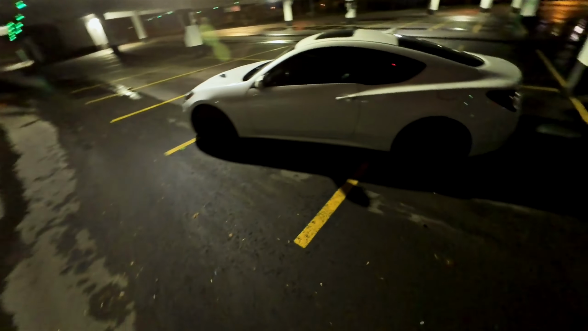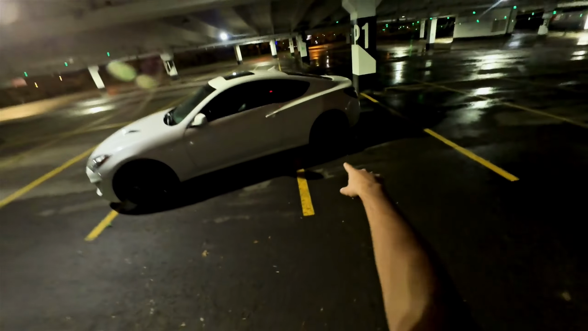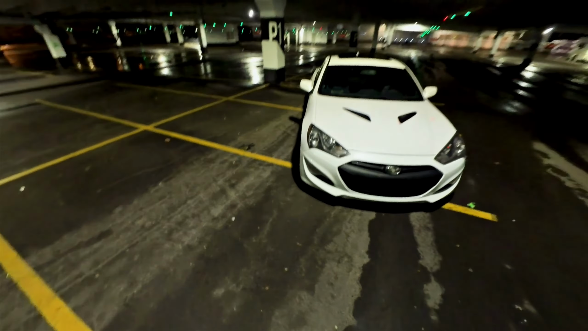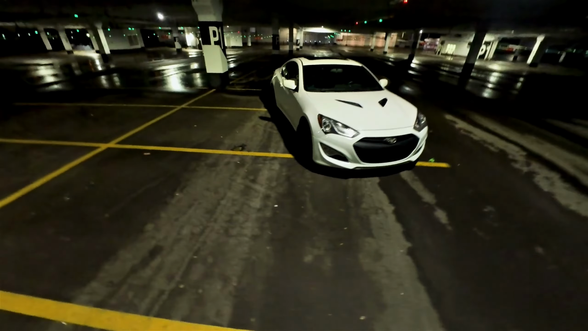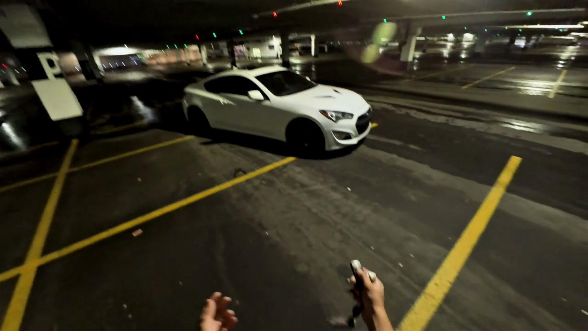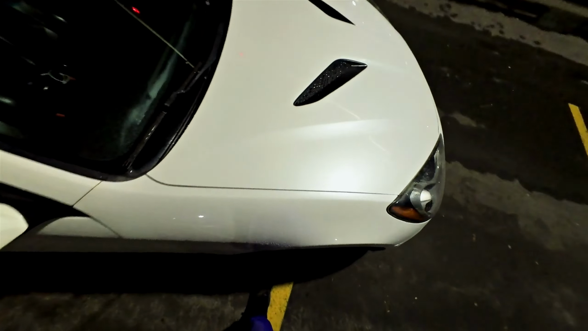Other than that, what else we got? As always, we got the wheels on. We got the Adahan black glossy wheels and running 275s in the back, thick tires. If the rain drops, I'll shut up so you guys can hear the rain. I know you guys like hearing the rain. But yeah, that's how she's looking for now. Look at the raindrops on it. I drove it here right now, so it was pretty rainy.